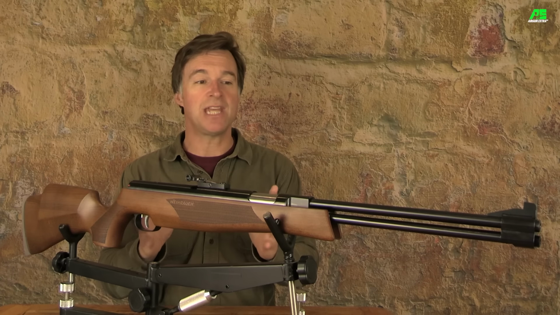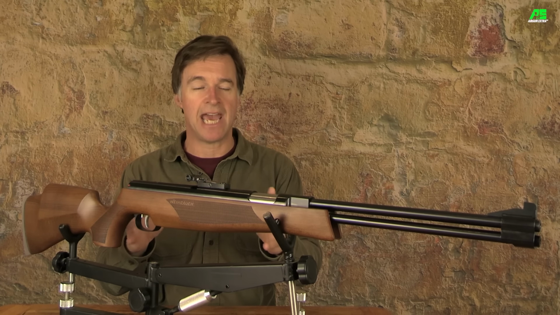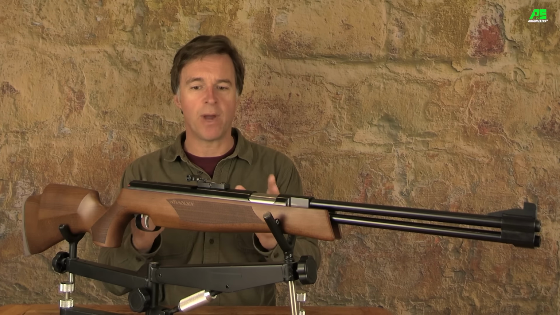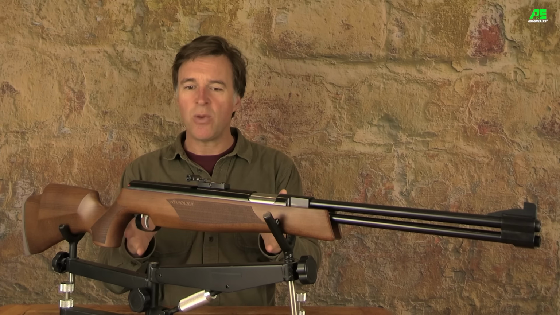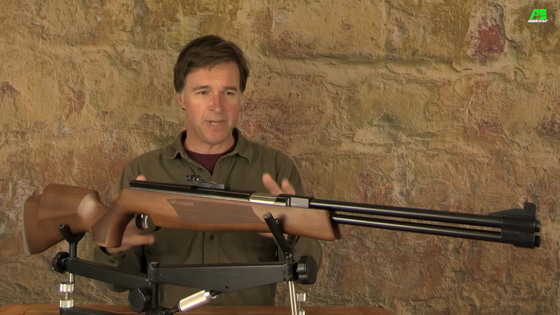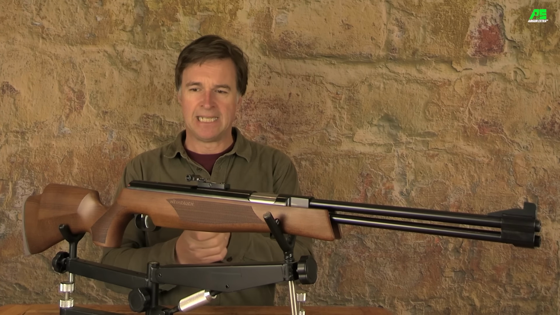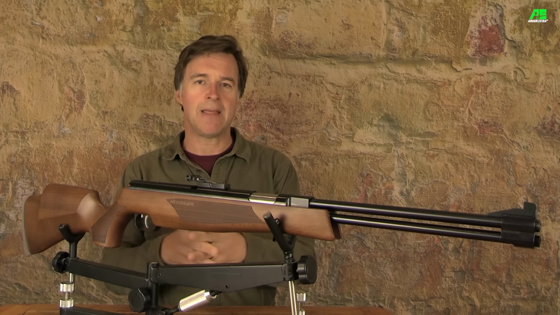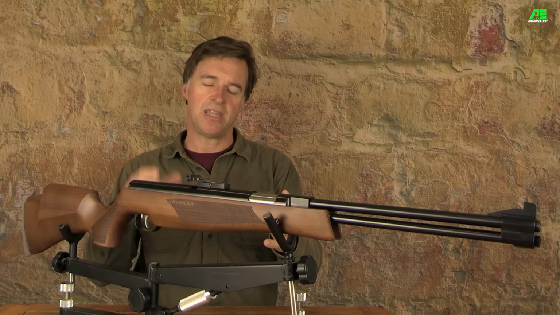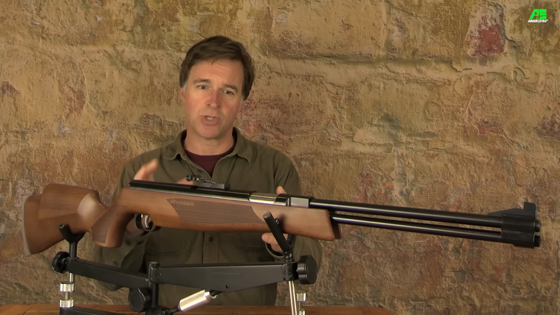The HW77 is definitely what I would describe as an adult-sized airgun. It's 102 centimetres long and weighs about 4 kilos. Now, it's no lightweight, but I do actually like a bit of heft in a spring-powered airgun, because it just helps to soak up what recoil there is. Now, as I would expect from Weihrauch, the build quality is rock solid. This is a gun that's been designed and constructed to give years of dependable service.